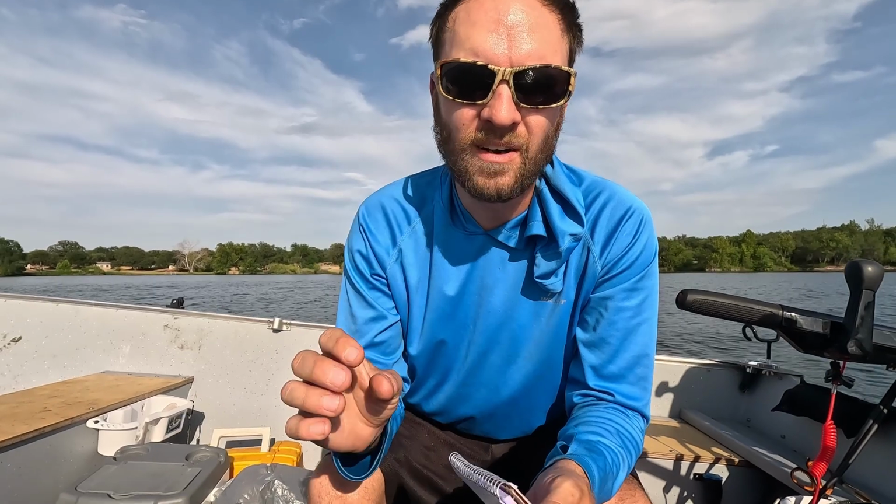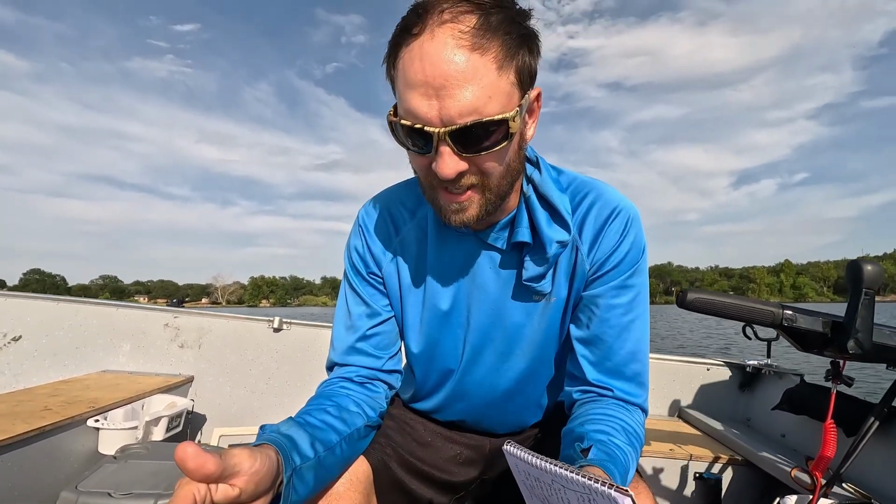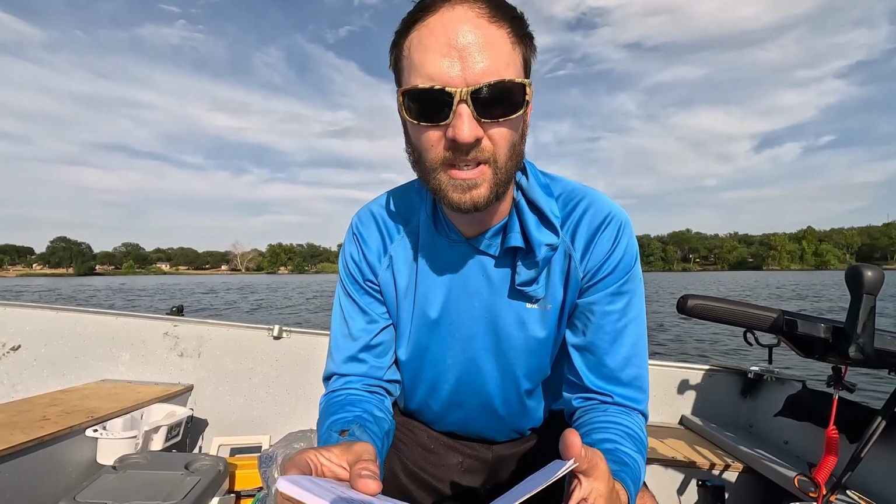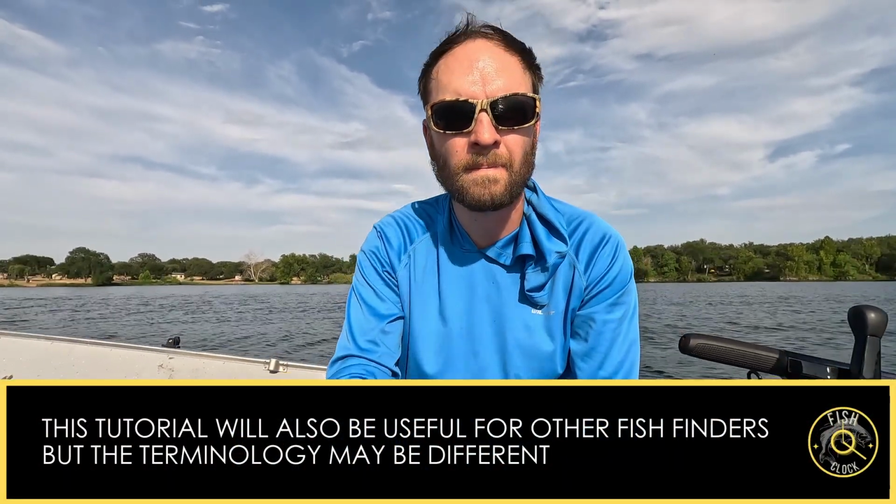This is always the first step when you get out on a lake that either you're unfamiliar with or you don't really know where to go. First thing to do, don't look for fish, look for structure, okay? So I'm going to show you the settings that I use on my Garmin EchoMap UHD 73SV. These settings will really be applicable to any of the Garmin units, including the 93SV.